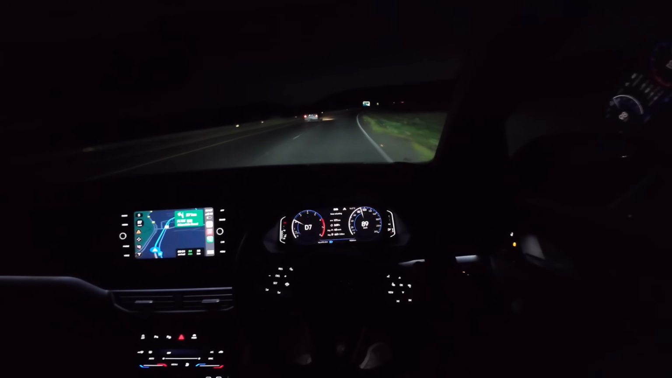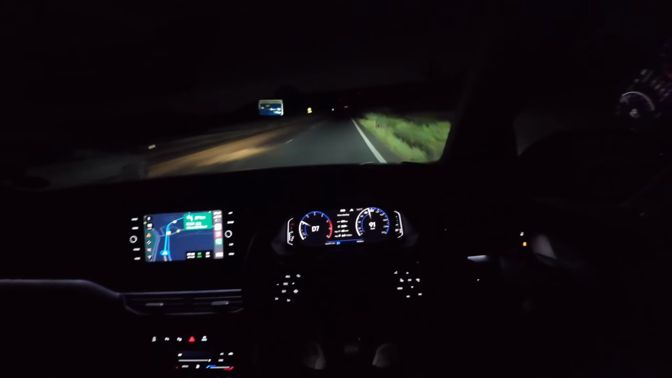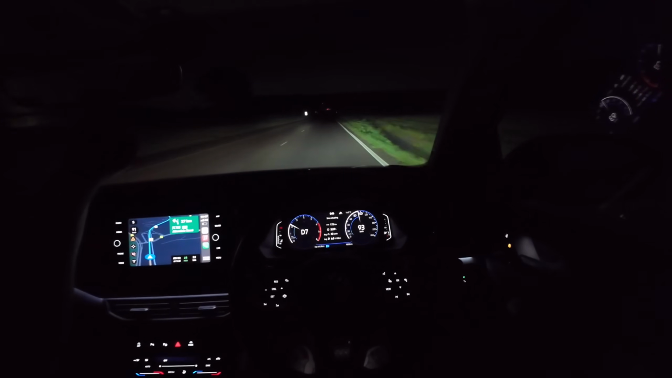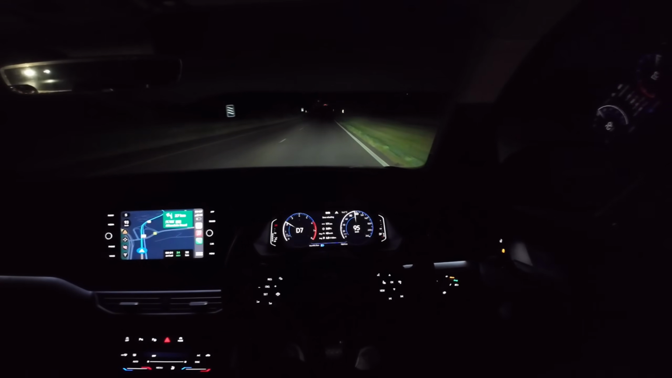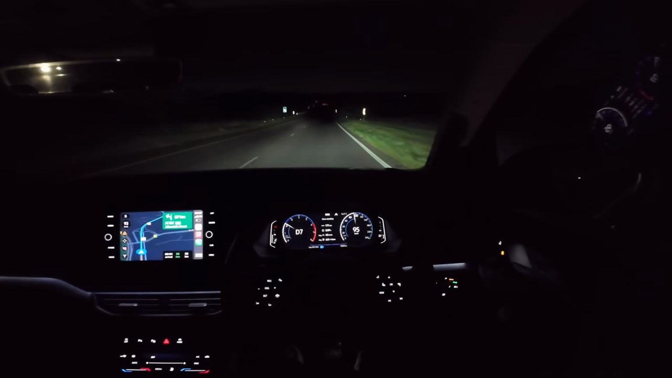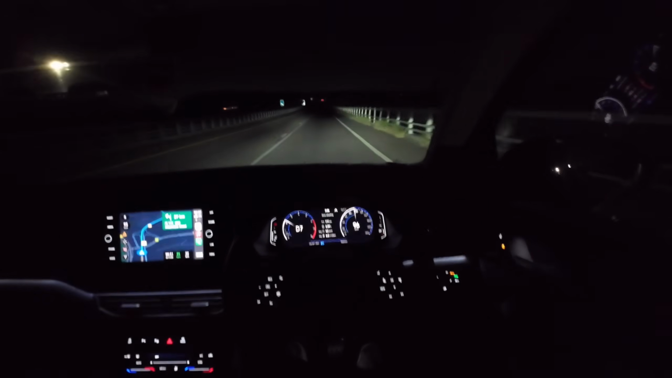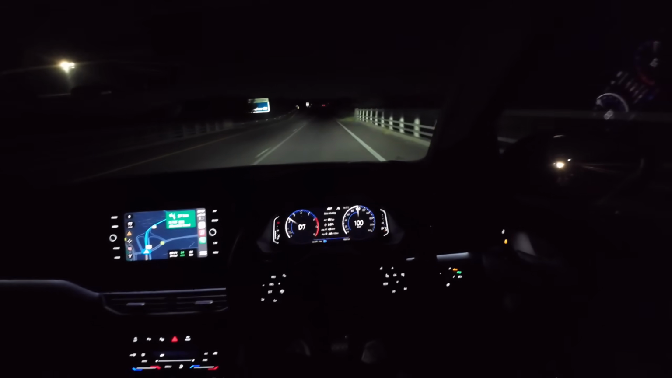Because you know how it's annoying when you're in a car and the car behind you has its brights on, and it's just reflecting off of the rear view mirrors. It just dazzles you and makes it uncomfortable to drive. So this is what these lights prevent, but still offering great vision ahead of you.